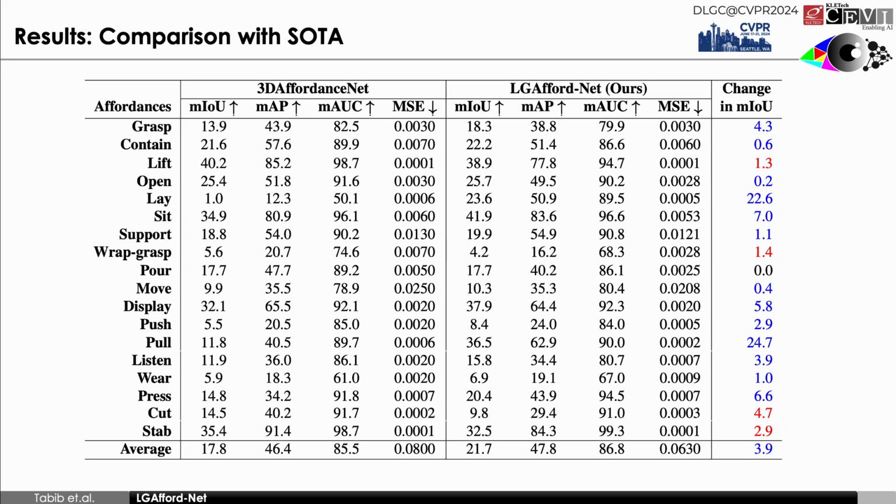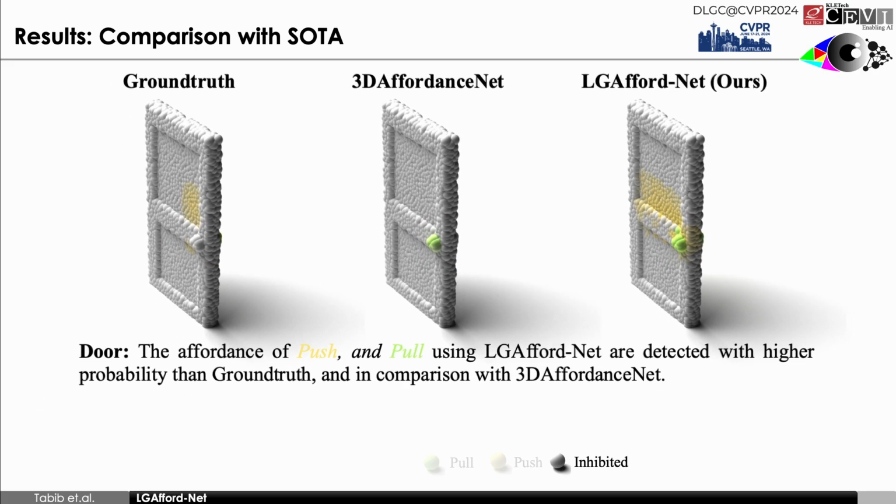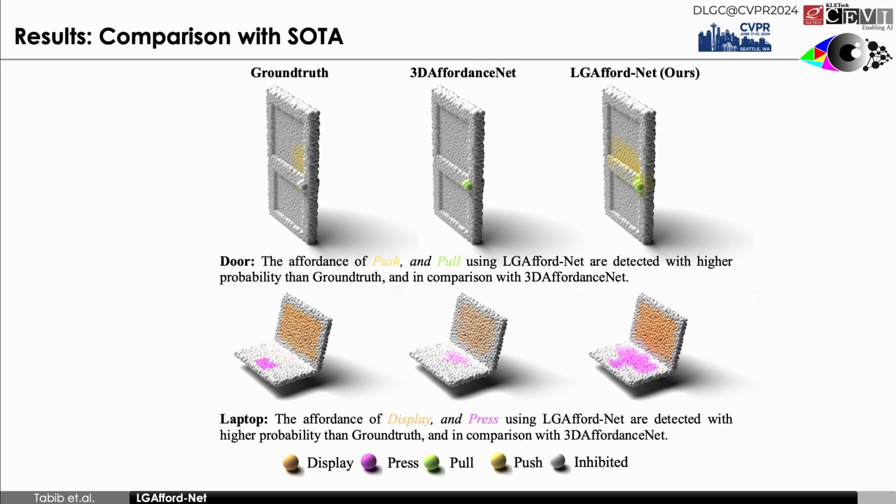The main reason for the decrease in MIOU is that certain affordances are not labeled in the ground truth, but the methods have detected them, as shown in the case of door, where the pull affordance is missing in the ground truth but detected by LGAffordNet. We can also see the keyboard region where LGAffordNet has detected the press affordance, but in the ground truth the region is not labeled. This mislabeling affects the training of the architecture, resulting in lower MIOUs.